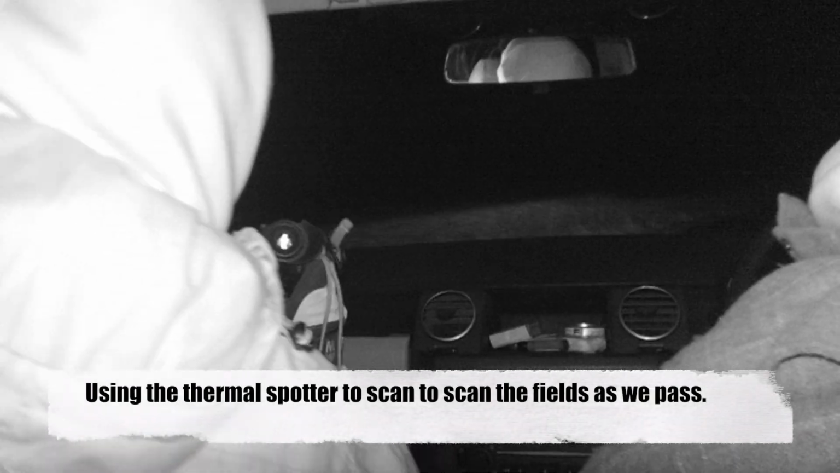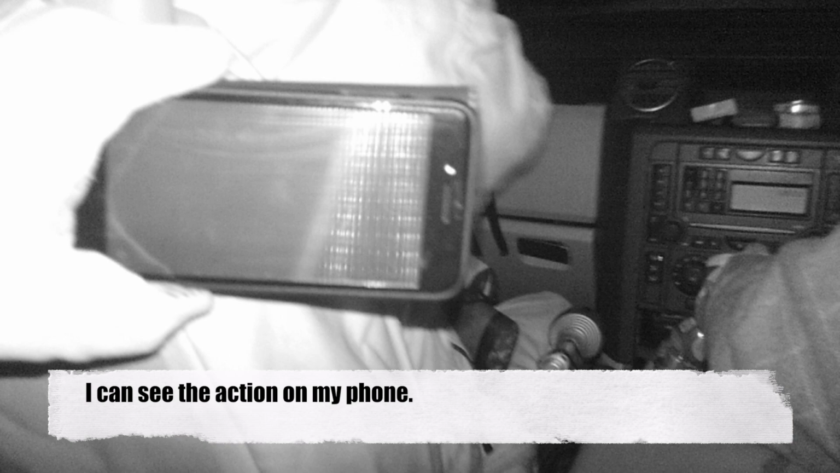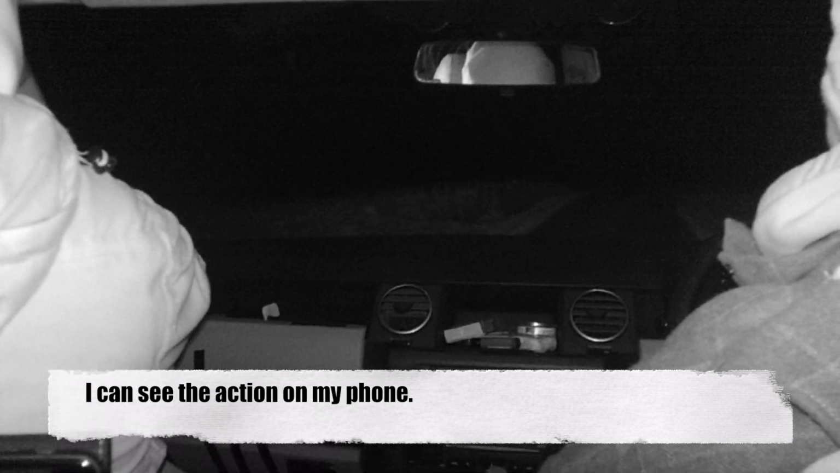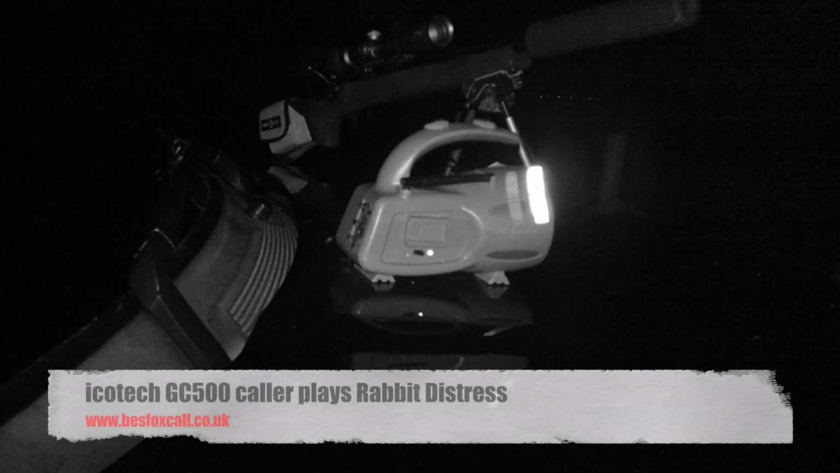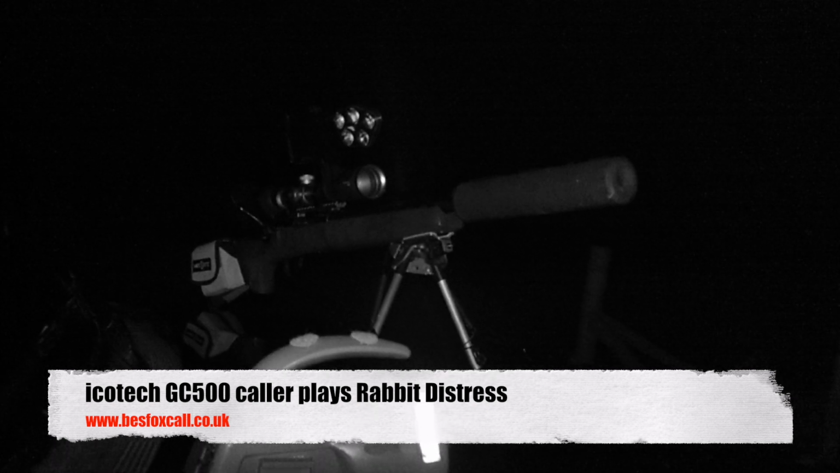So the first stop of the night is to get some drinks and some snacks from the local garage. Well, I suppose you've got to keep these boys fed. Anyway, using the thermal spotter to scan the fields as we pass, I could see the action from the back of the car on my phone, which is quite a handy instrument to have. Parking up, we put the Icotec GC500 caller on and it plays the rabbit distress call.